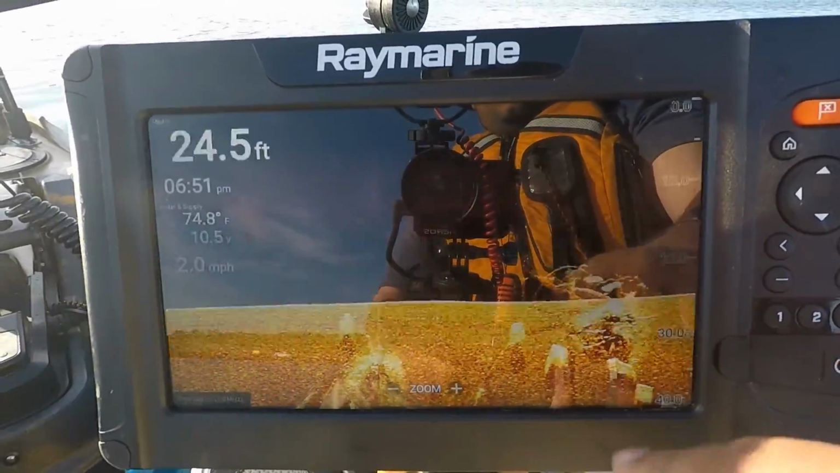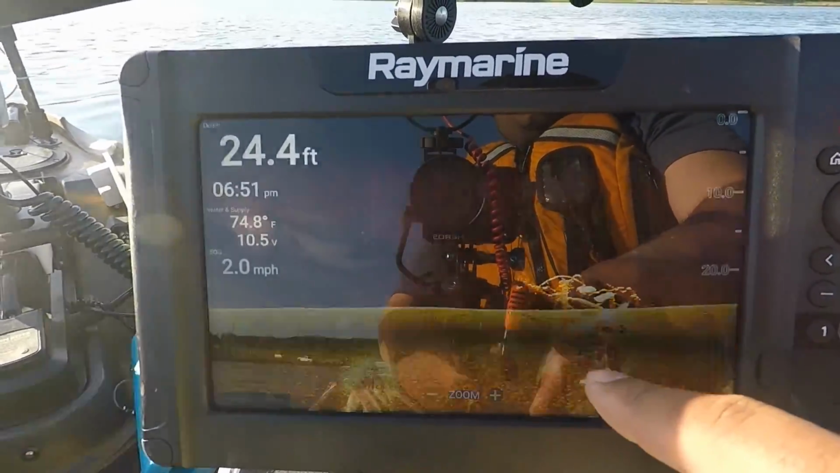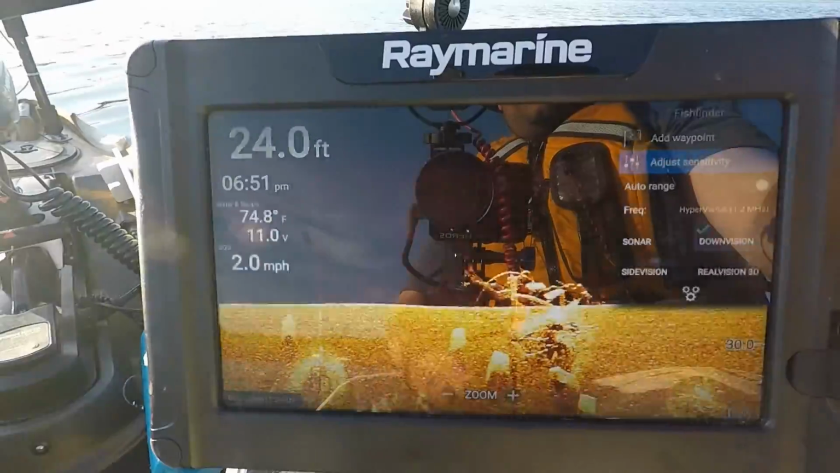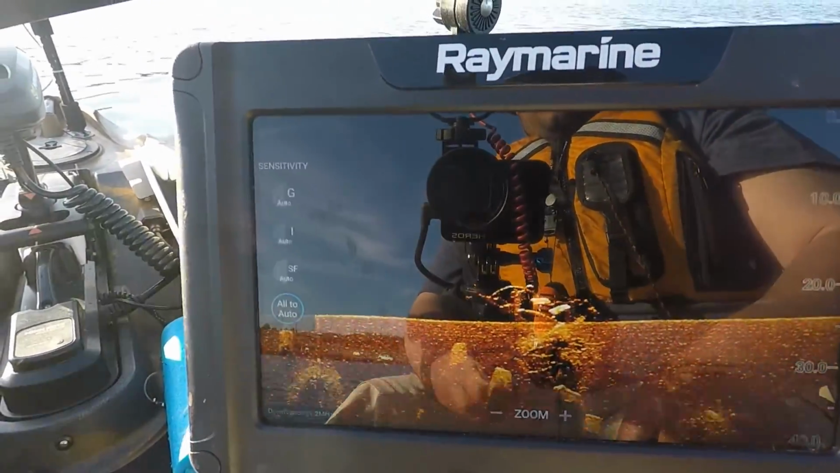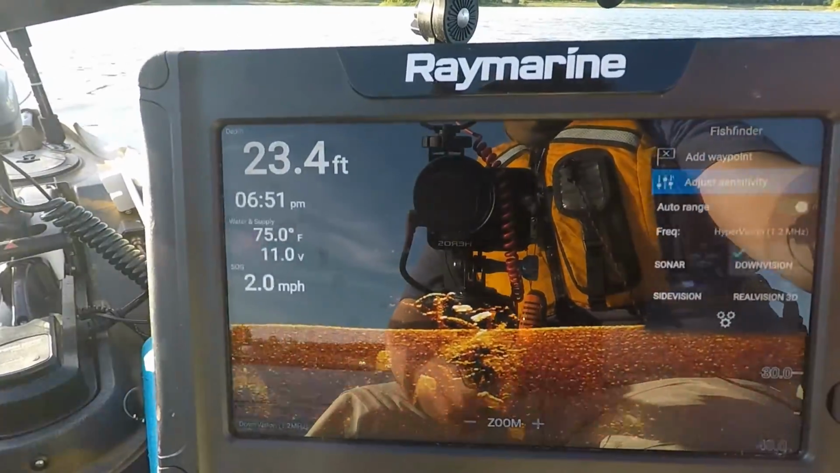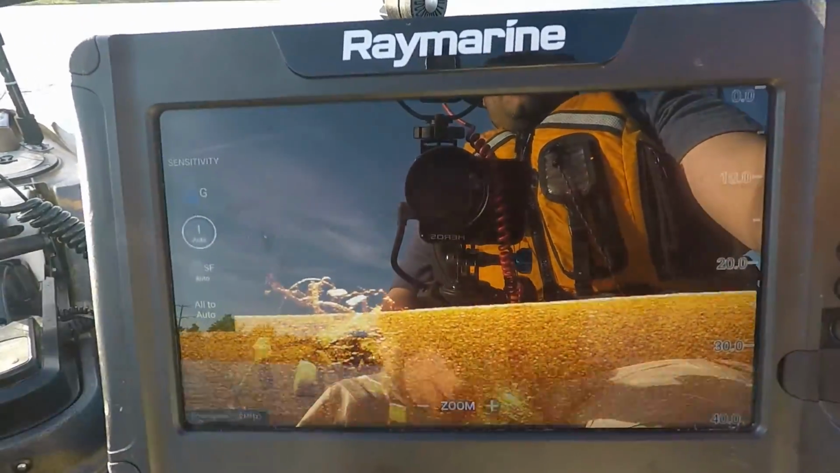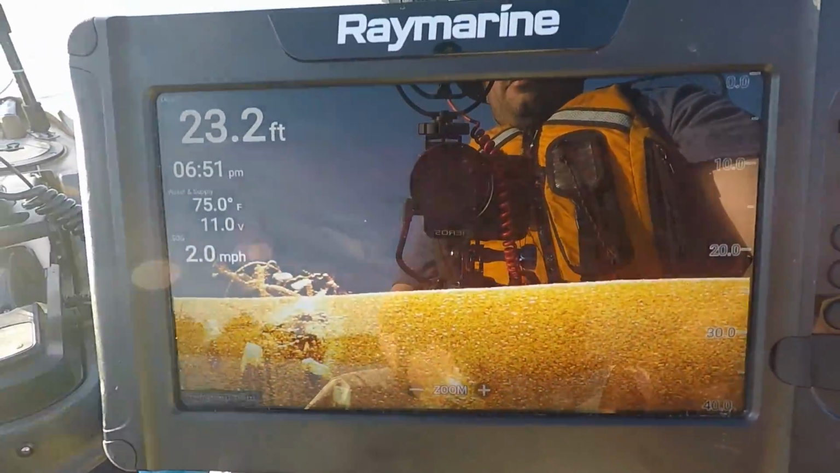Look how much clearer this is. This here is probably some leftover cranes down there and some chunk boulders. Look how much clearer that is compared to if we go to all the auto. Right? It's still good, you still see it, but with the sensitivity settings I set, it's just more vibrant and makes it easier for me to see with my polarized sunglasses on. Let me go back. Really pops out.